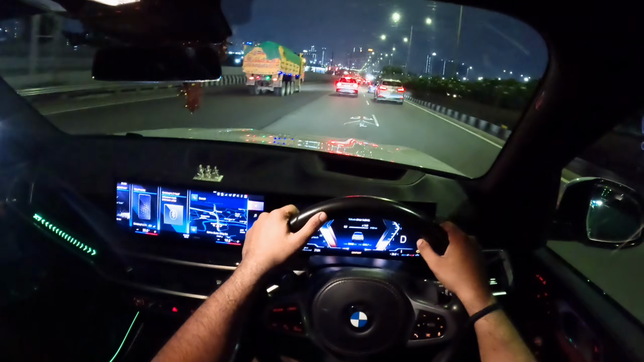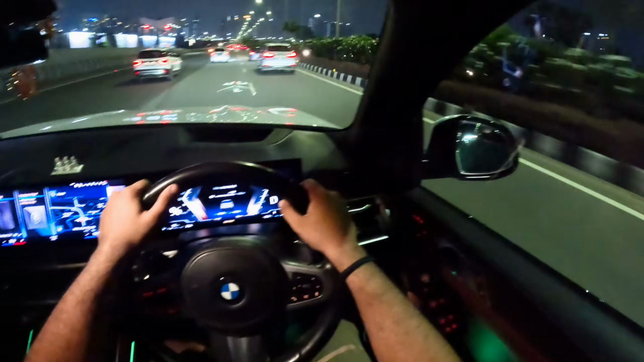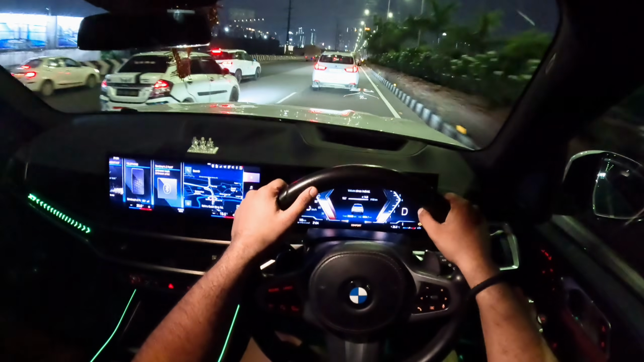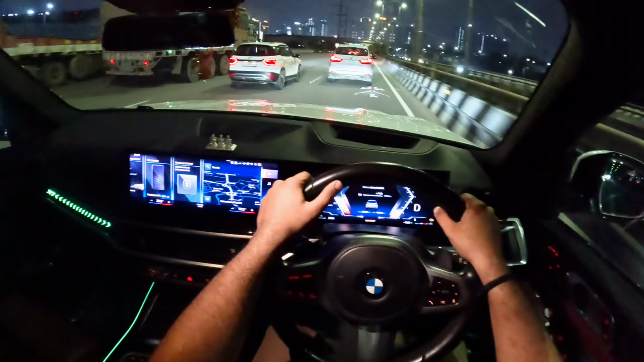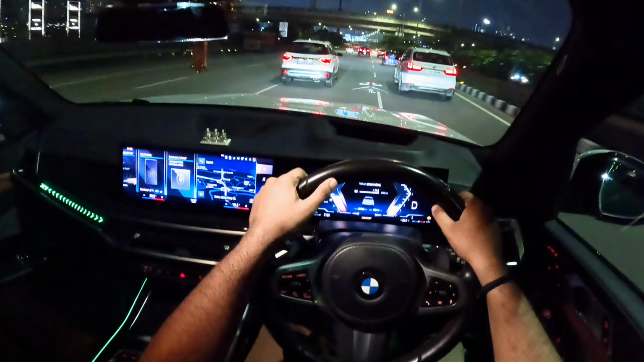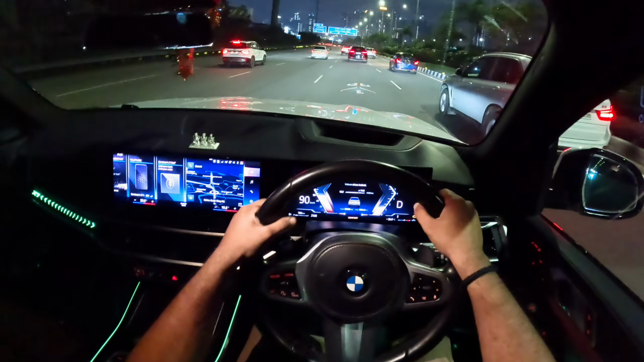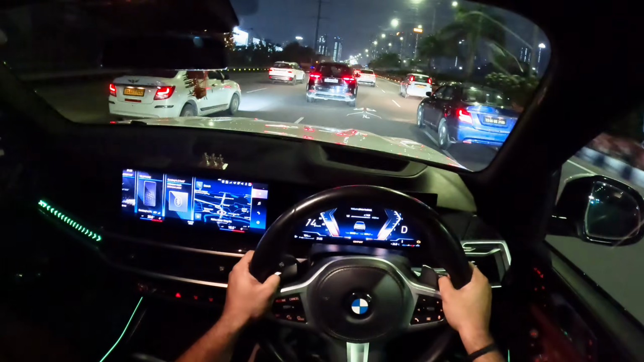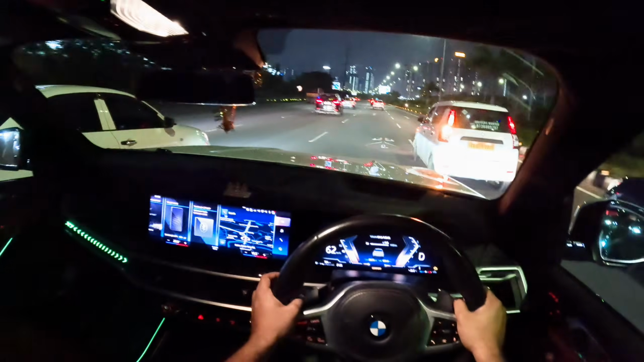Looks amazing in the nights. Complete chaos here.